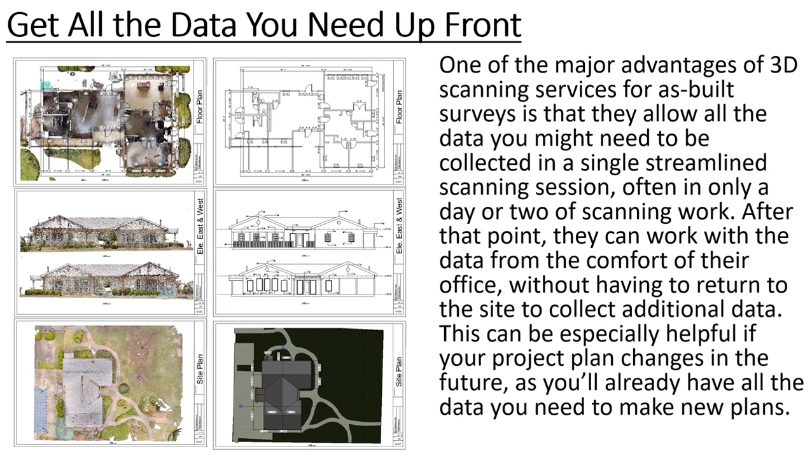Get all the data you need up front. One of the major advantages of 3D scanning services for as-built surveys is that they allow all the data you might need to be collected in a single streamlined scanning session, often in only a day or two of scanning work. After that point, they can work with the data from the comfort of their office without having to return to the site to collect additional data. This can be especially helpful if your project plan changes in the future, as you'll already have all the data you need to make the new plans.